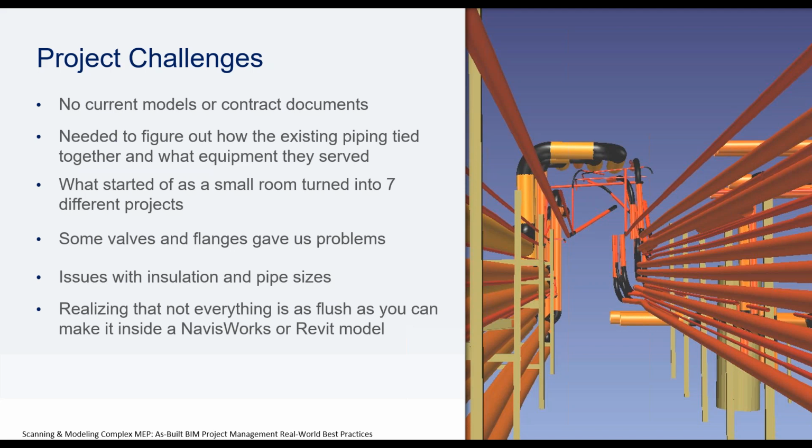Again, some of the issues I was talking about earlier are the issues with the insulation and the pipe sizes. Hindsight being 2020, if you can identify your insulation thickness and your pipe size somehow in your laser scan, I strongly suggest that you do that. That comes right back to scans not being able to X-ray stuff, right? You scan the outside of that insulation and you have a good idea of how much space is taken up, whether that's a 2-inch pipe or a 4-inch pipe or a 6-inch pipe under there, with, of course, varying degrees of insulation.